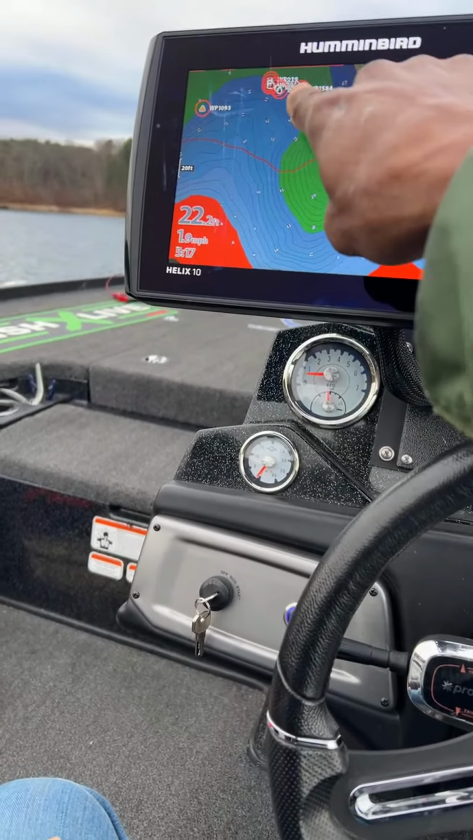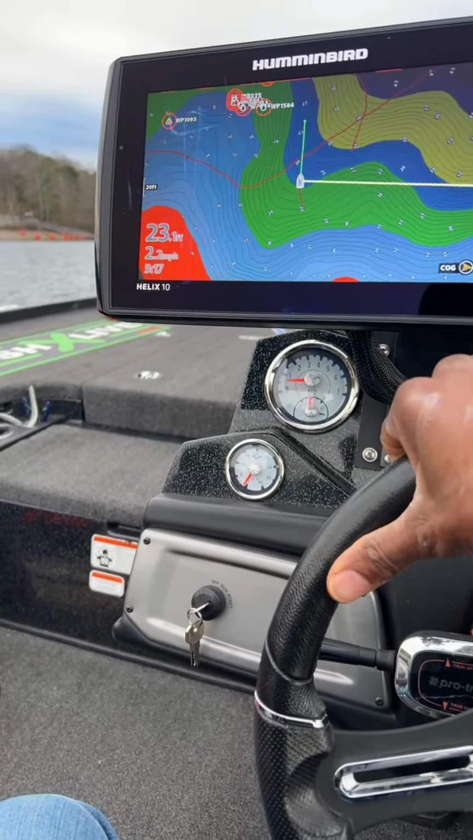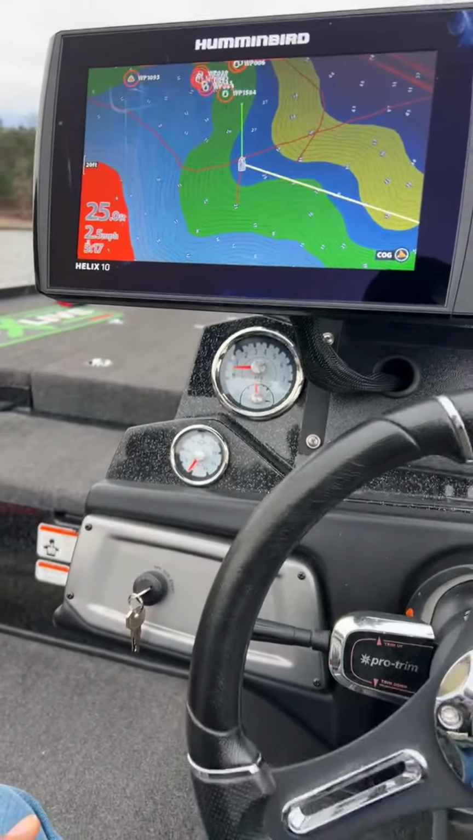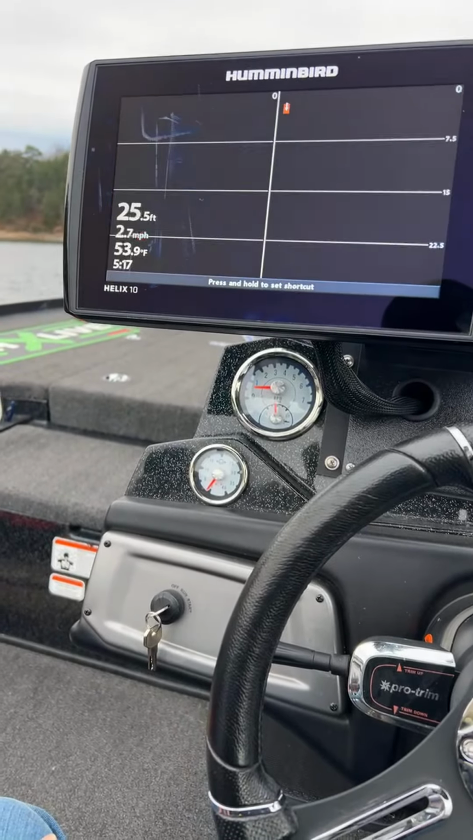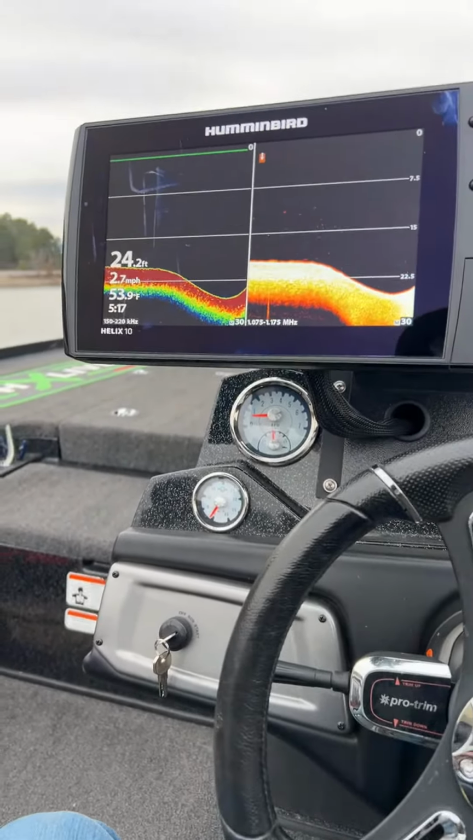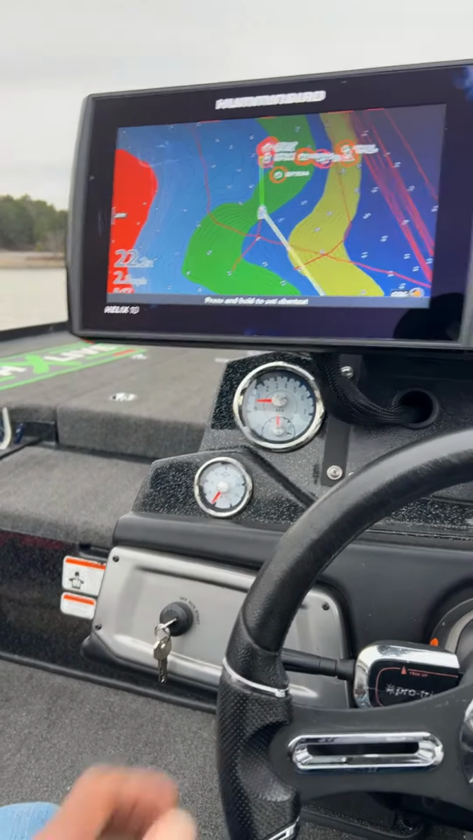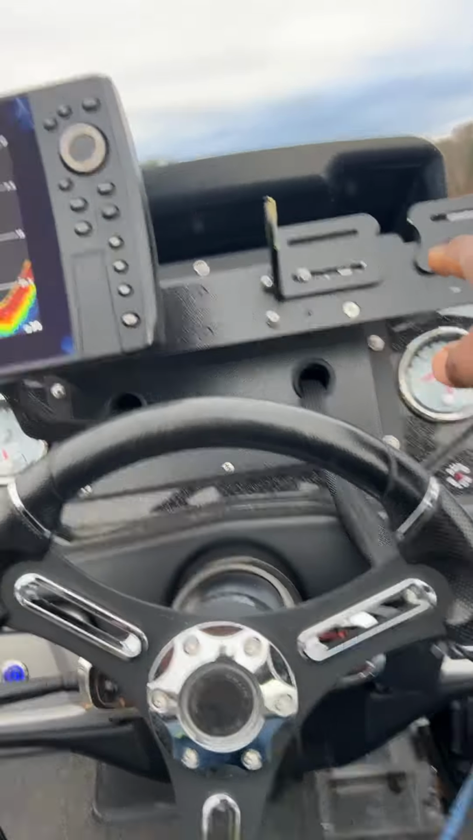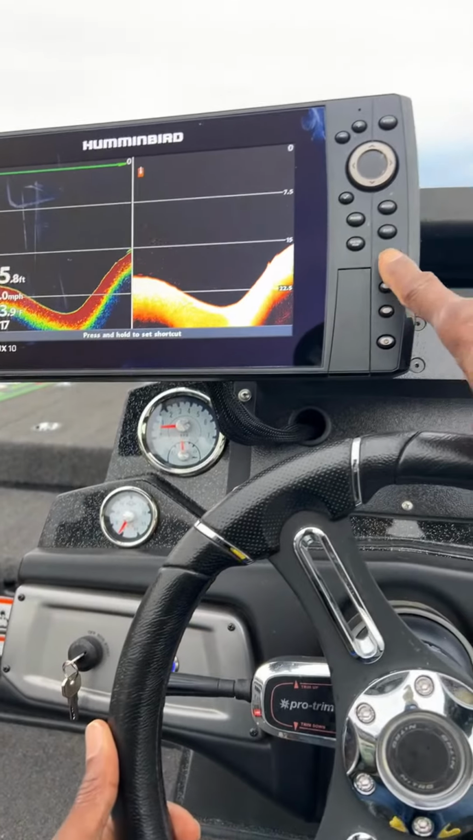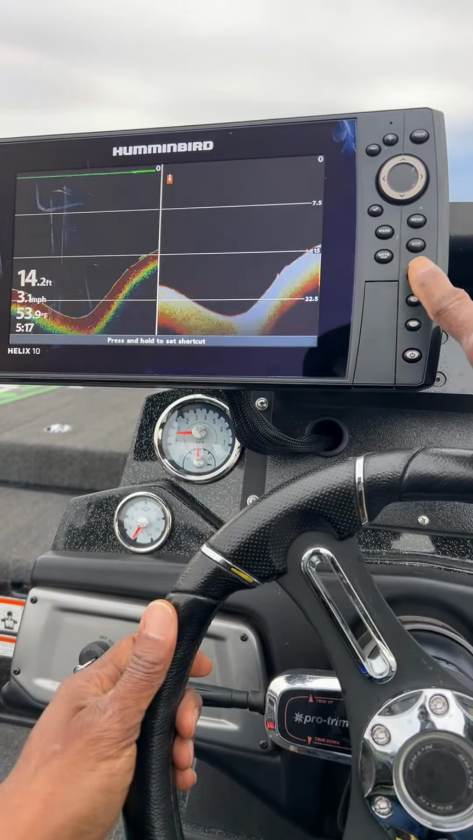So we're just gonna run across this area right here where I marked some stuff and just see how it looks on my sonar and down scan. And once I have those set up to where the images look good, and since I don't have my 2 units up here, what I'm gonna be doing a lot is switching back and forth from my mapping to my sonar.